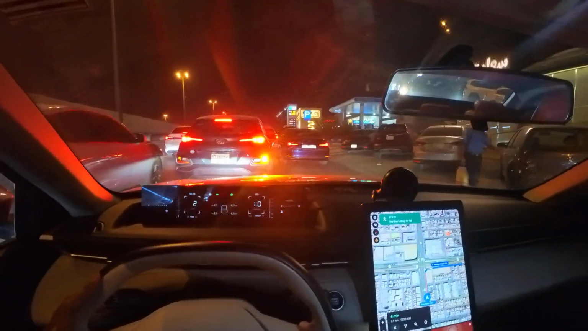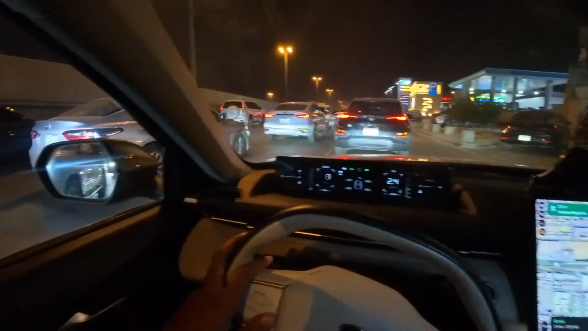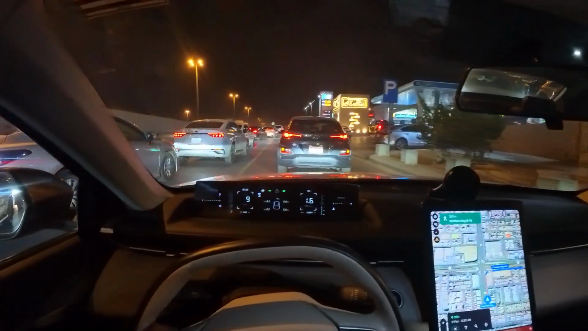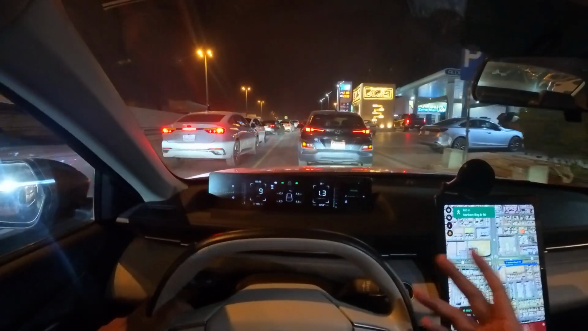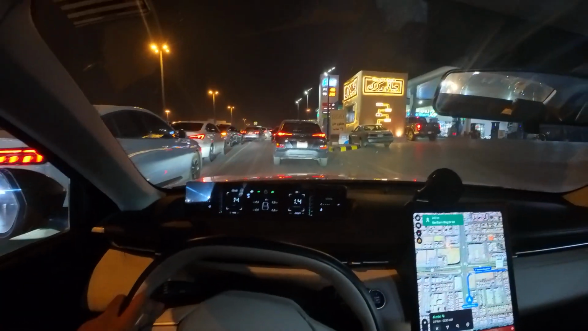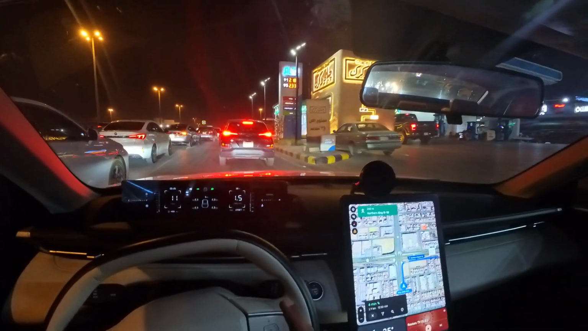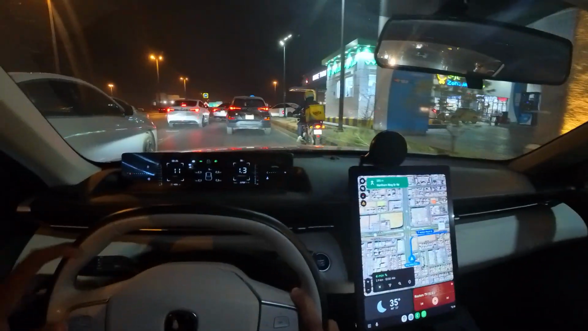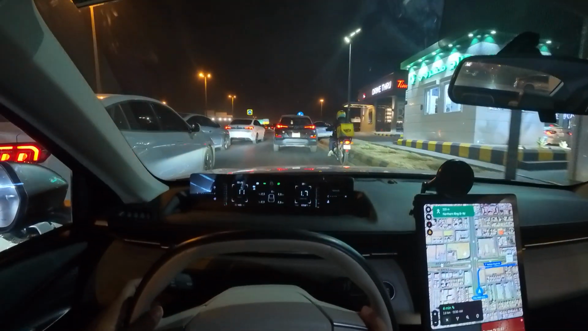I've been to other cities in Saudi Arabia as well. Each was unique and each was wonderful in its own sense. Chapati and karak, open now, 24 hours open.